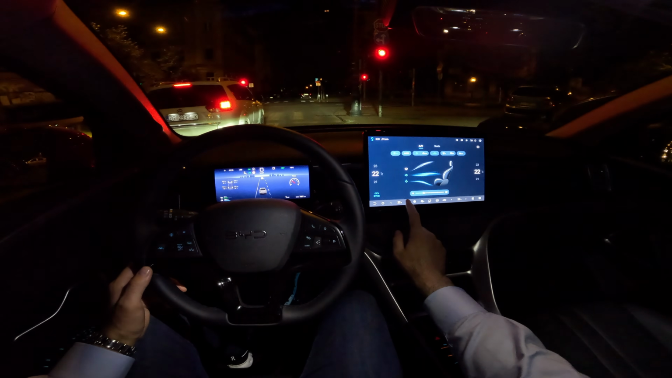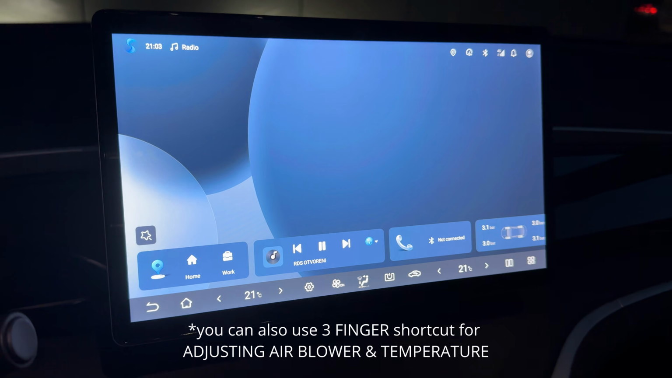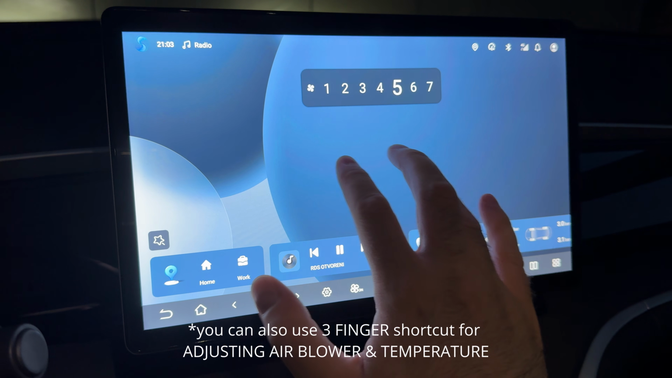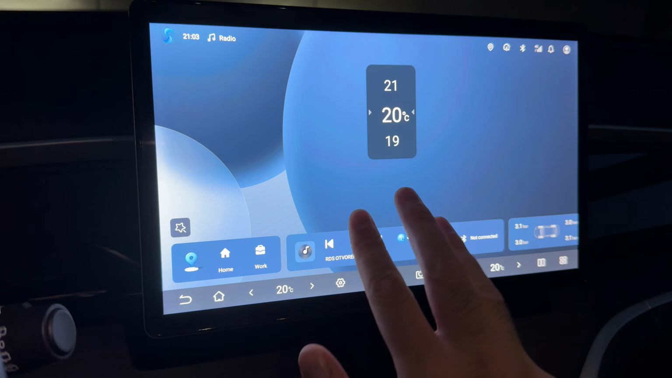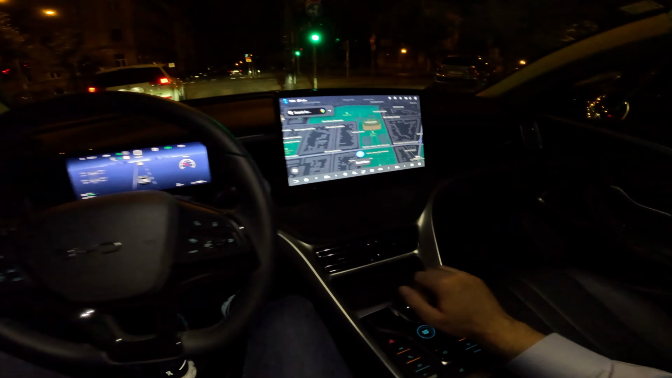Again, this bar is here all the time, so it's actually pretty easy once you get used to it, but I would still prefer to have the standard buttons. Now also let me show you once again the lovely map view, because this is so nice.